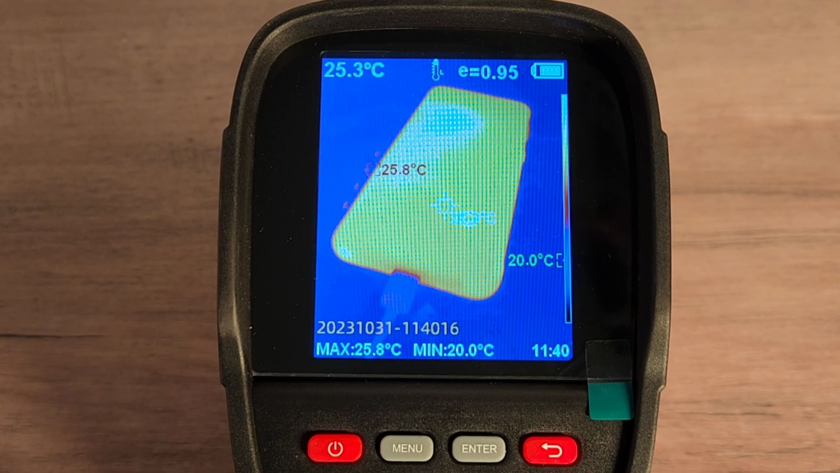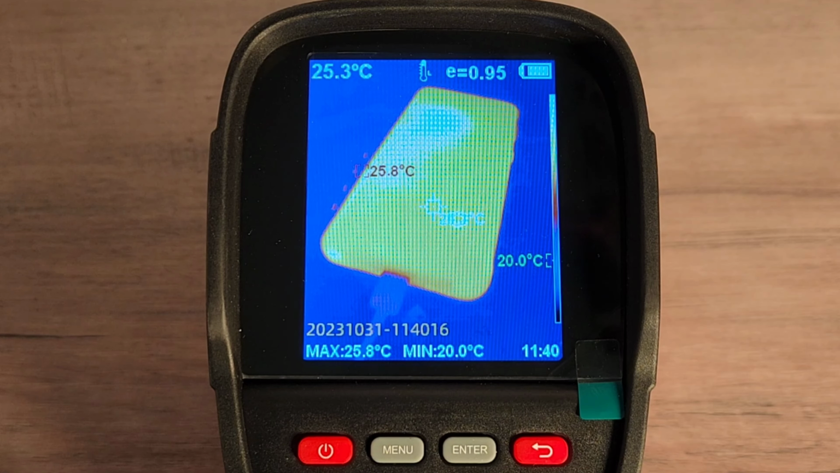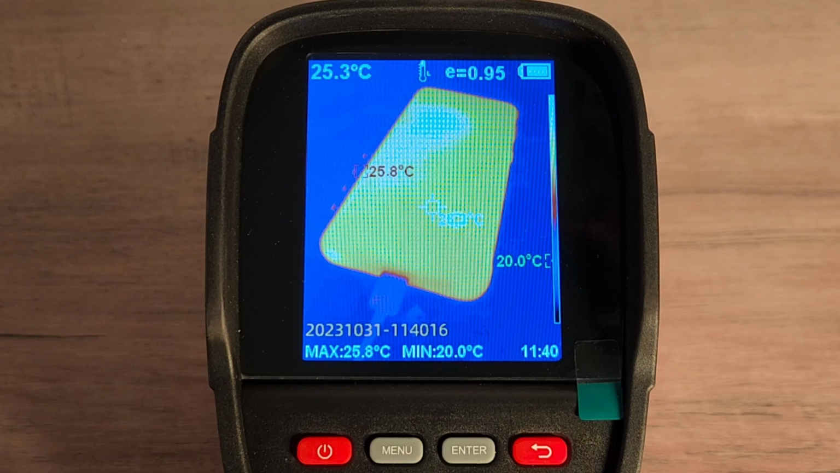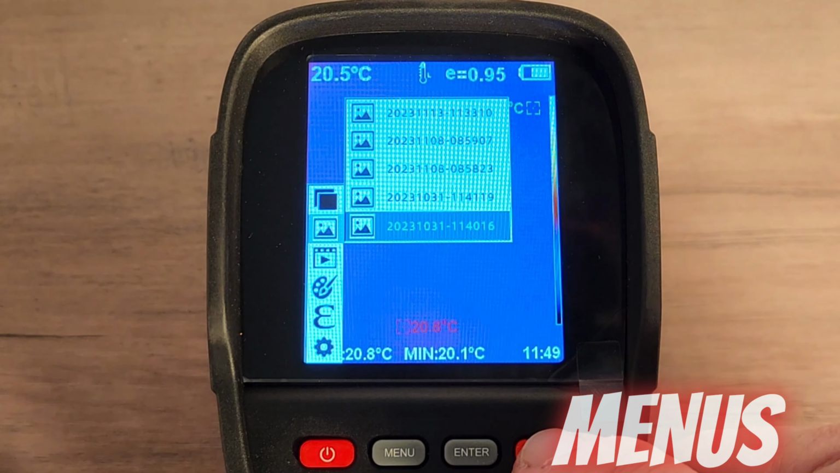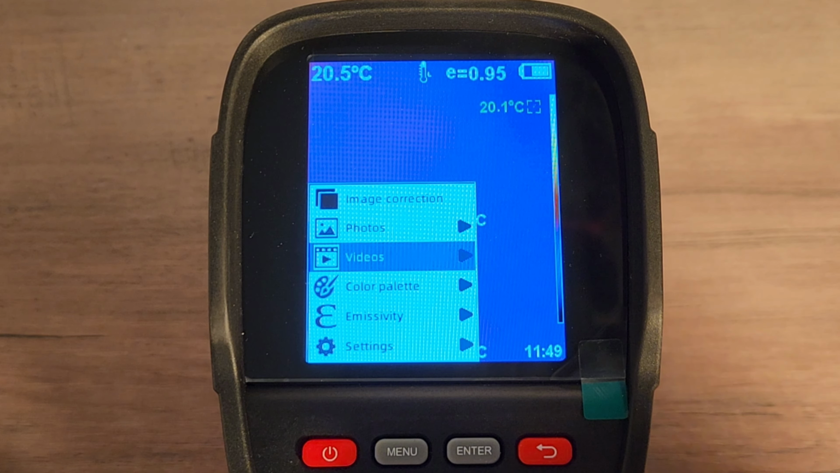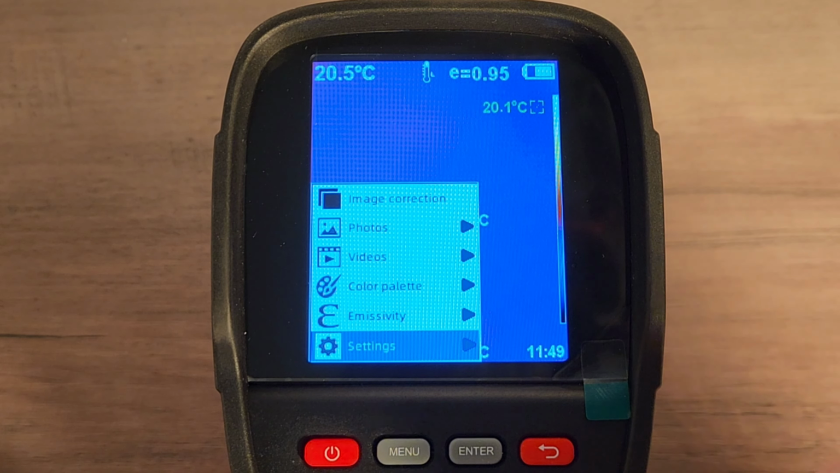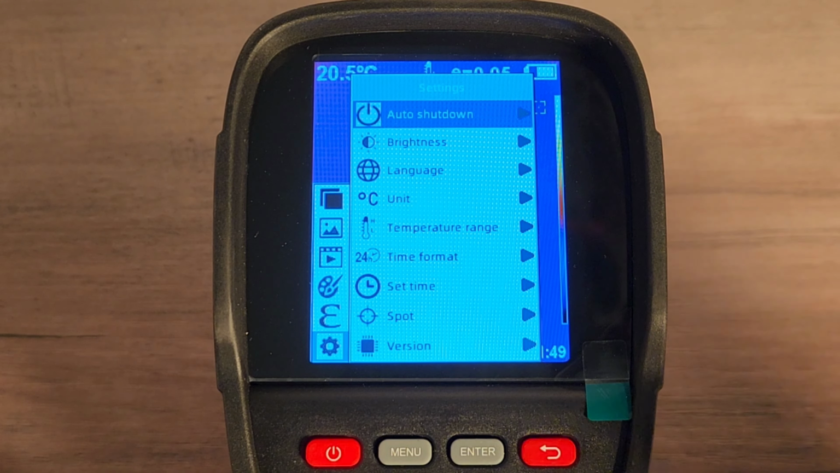And of course, you can also download this to your PC or laptop via the USB-C and look at it on your computer. And when you're done with that image, hit the back key, back again, and you can scroll down that menu once again. Videos, color palette, emissivity, and let's check out the settings. Hit enter, you get the idea.